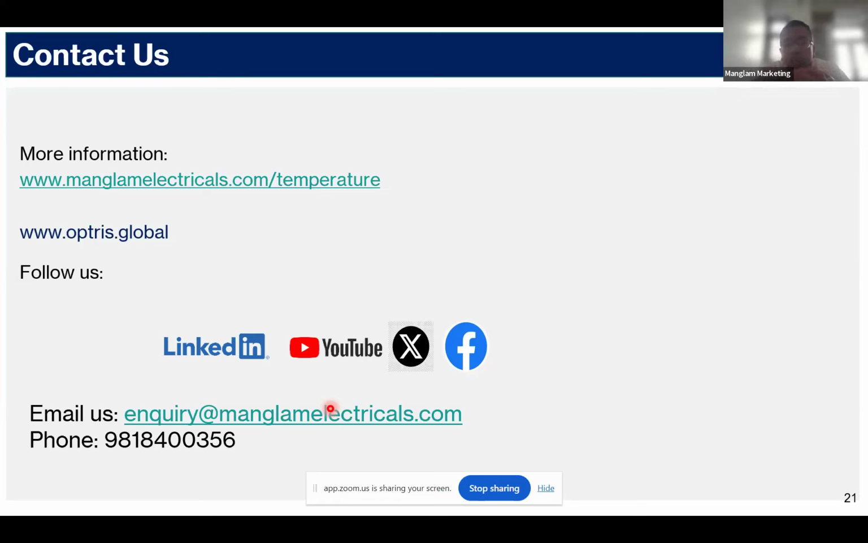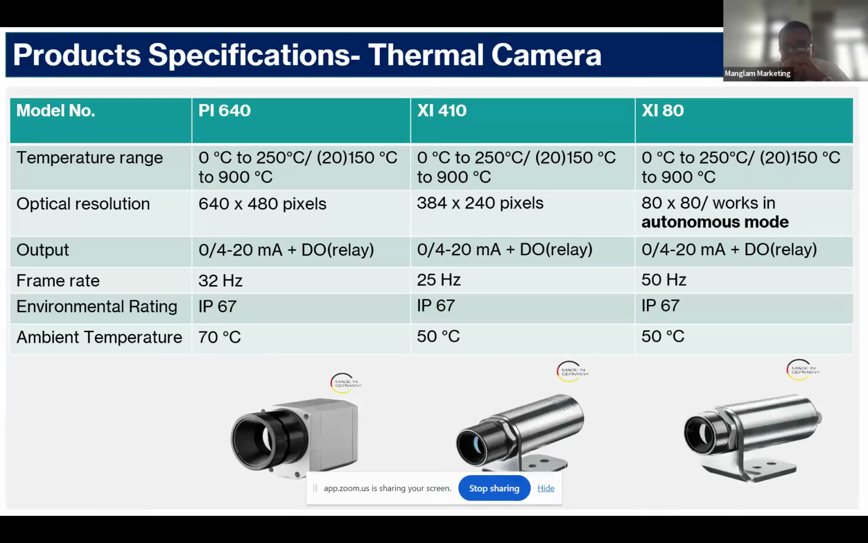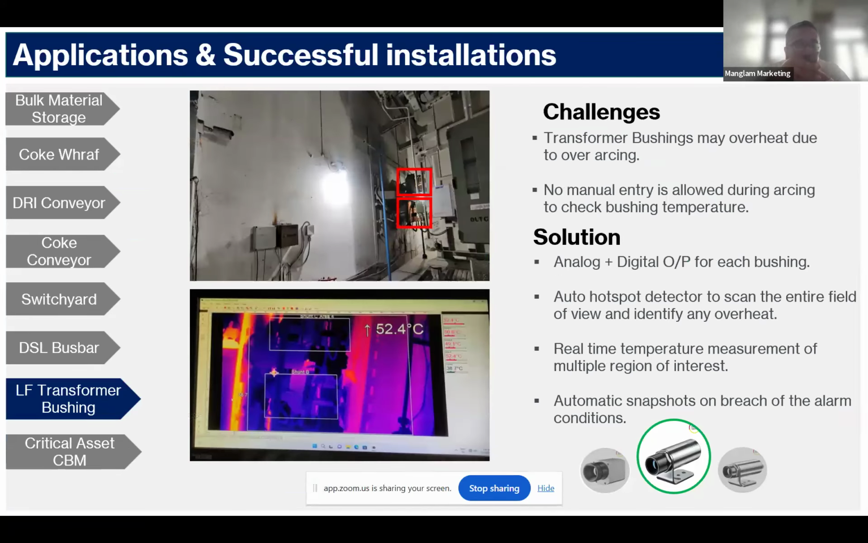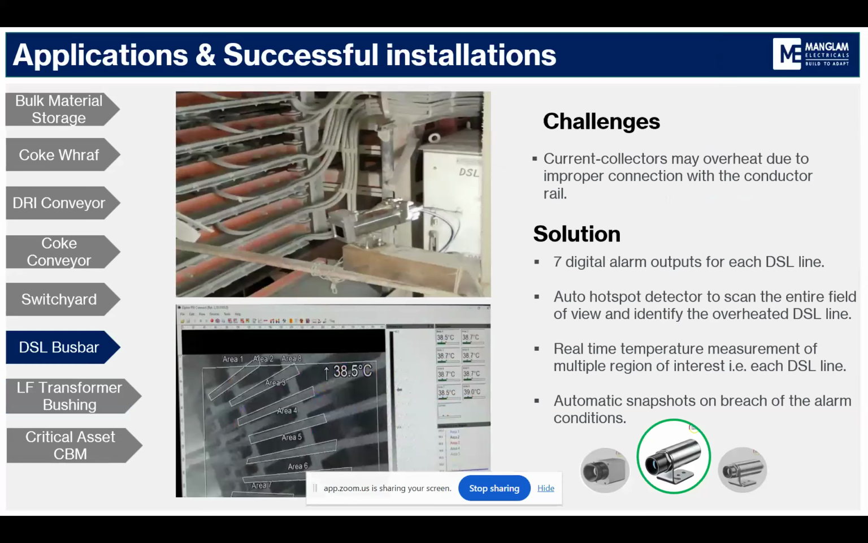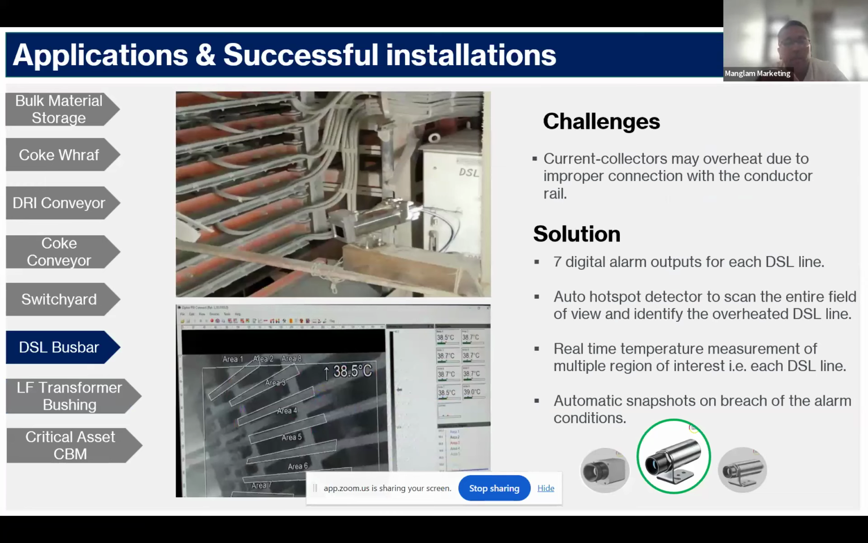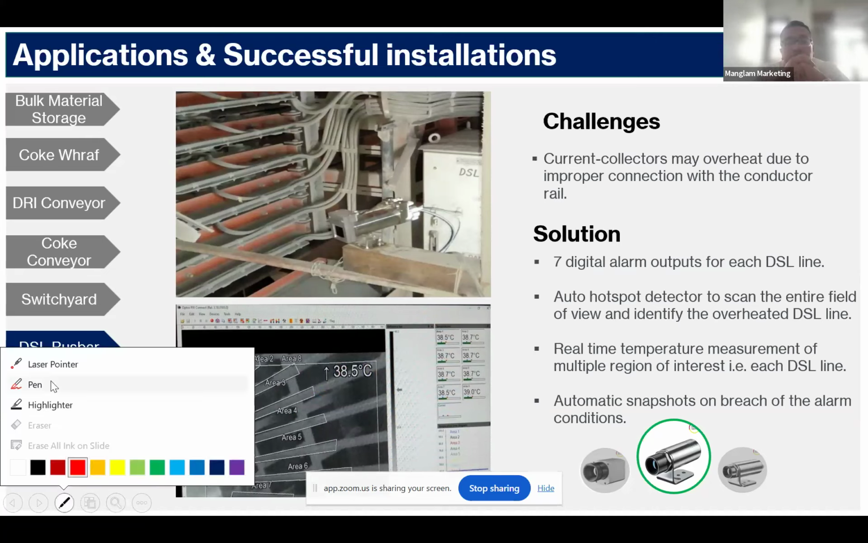Let's just take this one, for example. We have made areas 1, 2, 3, 4, 5, 6, 7, so we are able to measure the temperature of each and every area.